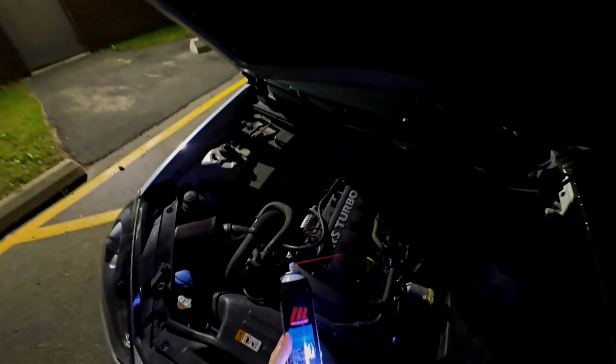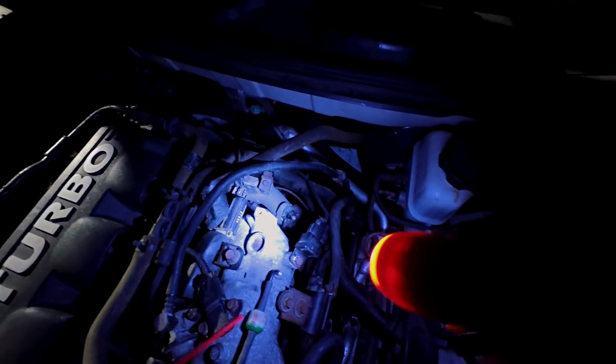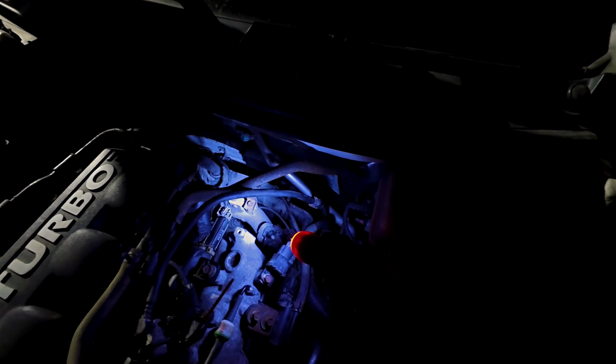Car 101: the first thing you want to do if you think you have a vacuum leak is get one of these brake cleaners and spray it where you think the leak is, so the engine sucks it up and combusts it, and then the RPMs go up. I sprayed around the gasket and on this pipe over here, and bro, the revs go crazy up. So it looks like I have a big leak. You can even see the gasket over there too.